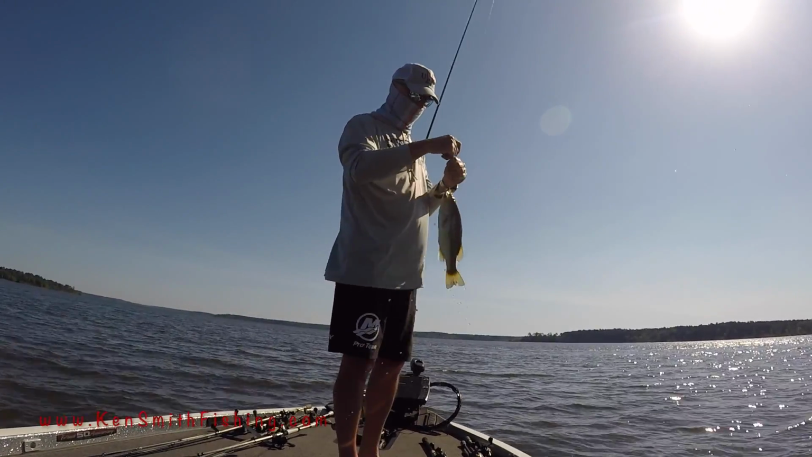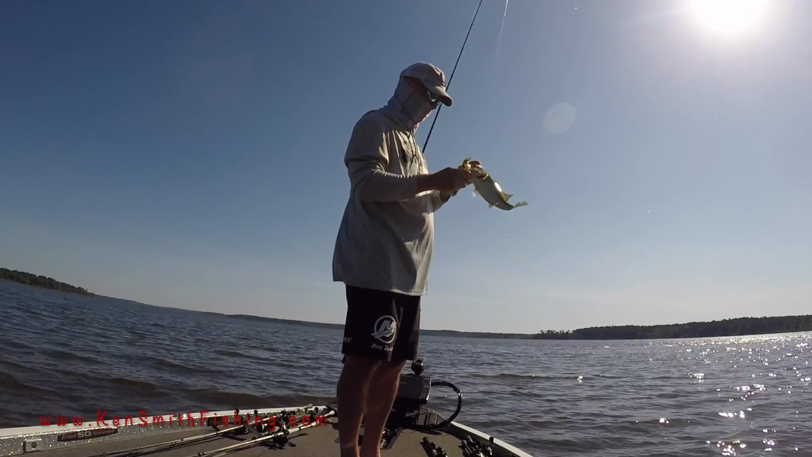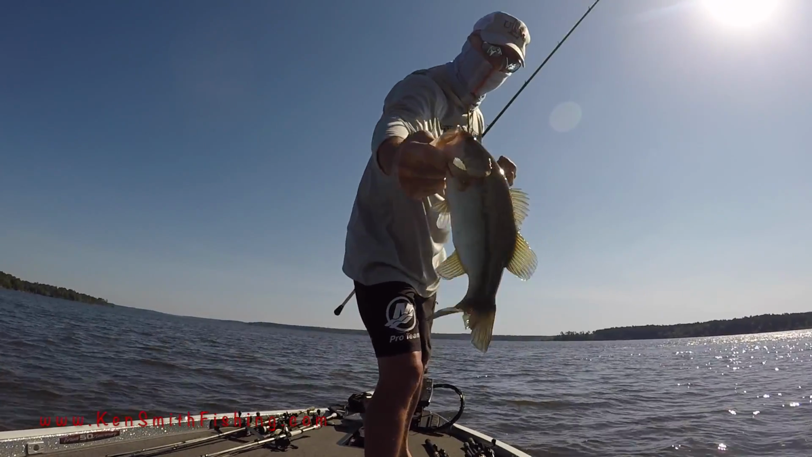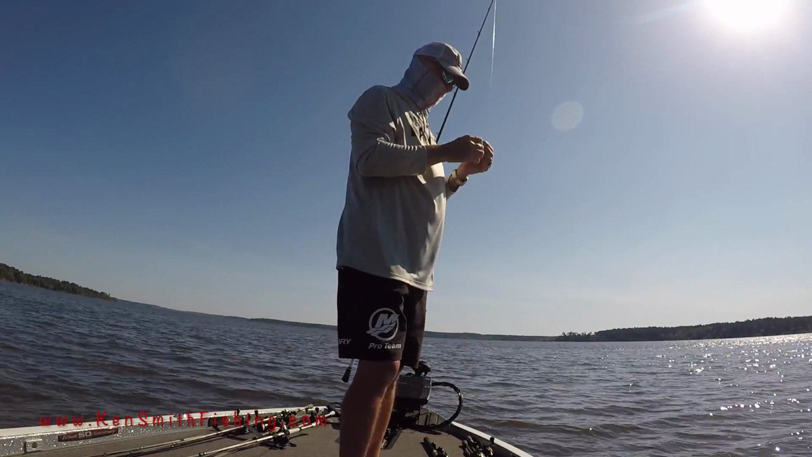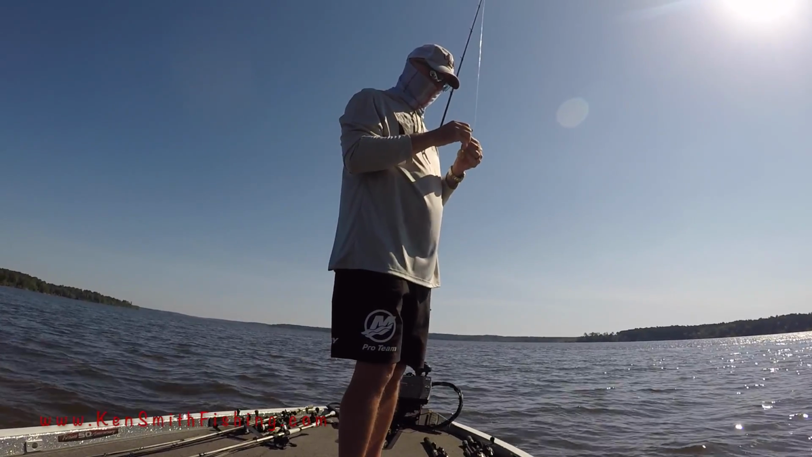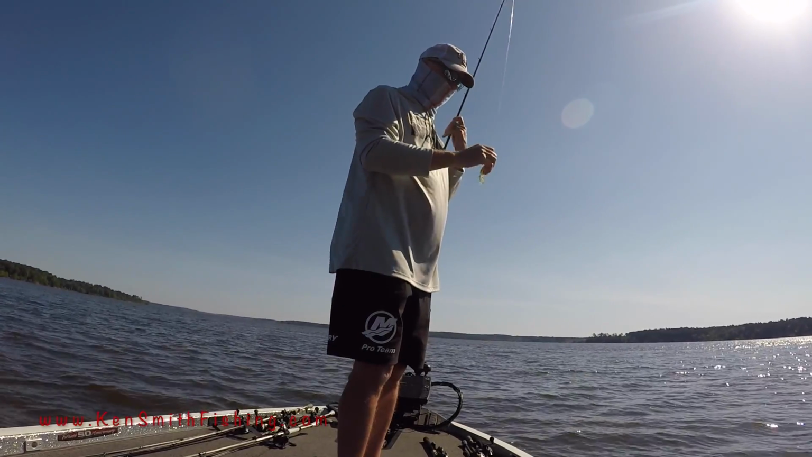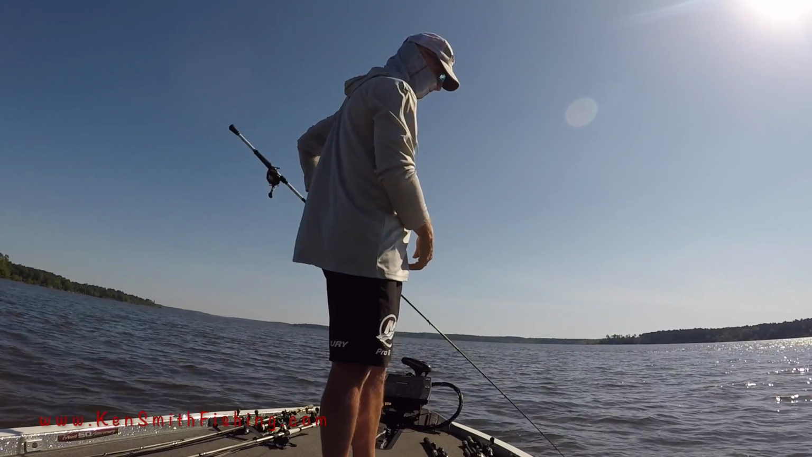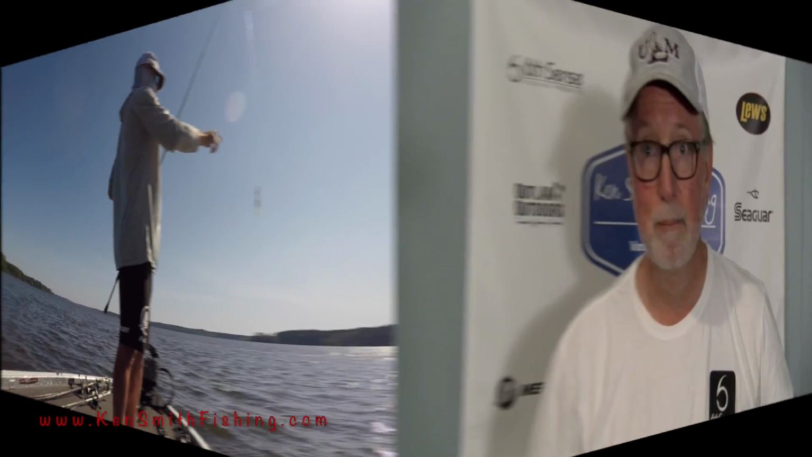Getting eyeballed pretty hard, so I kind of waited to set the hook on that one a little bit. Pretty little fish. I found another pack of brush hogs. Watermelon blue flake they are. And come to find out, they'll bite them too. So there you go. That was my Saturday fishing.